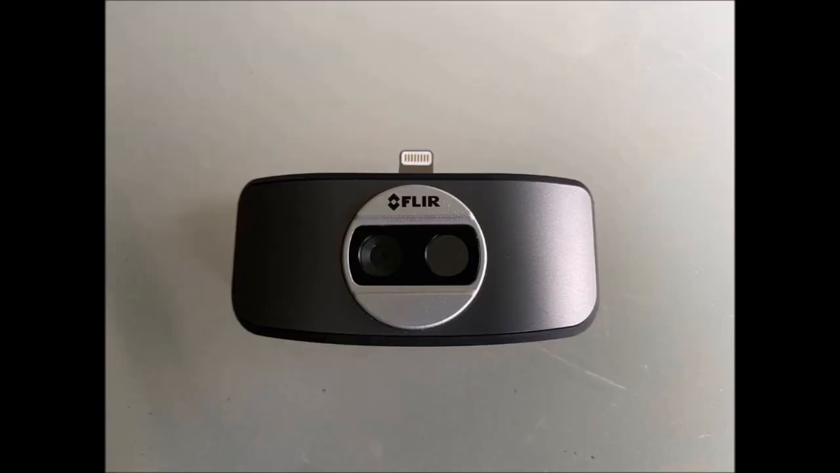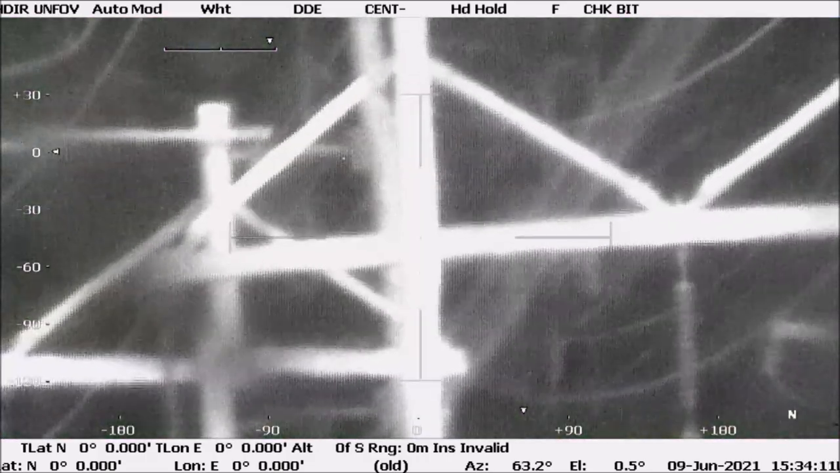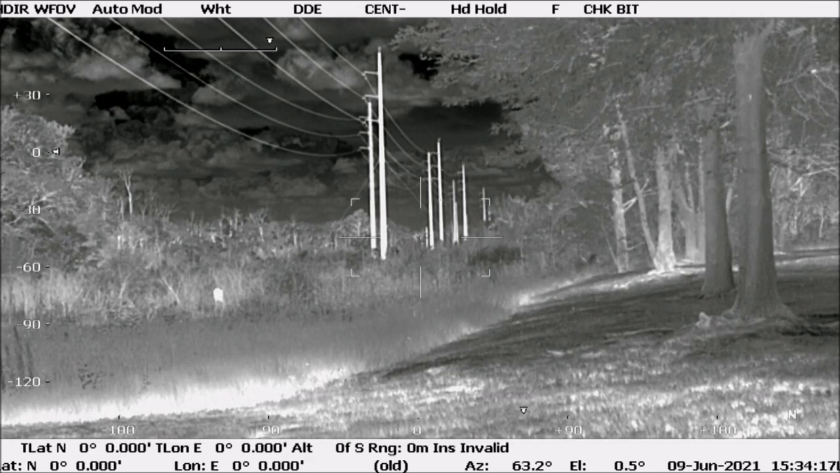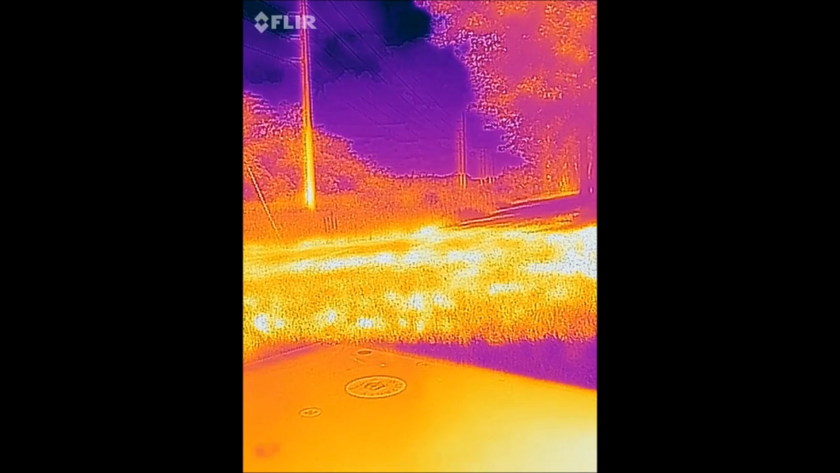These systems are completely different from other handheld units or other thermographies, and I'll explain why. This FLIR system that I'm operating has 5 fields of view: wide, medium, narrow, super narrow, and ultra narrow. Unfortunately, the FLIR 1 has 1 field of view, wide.